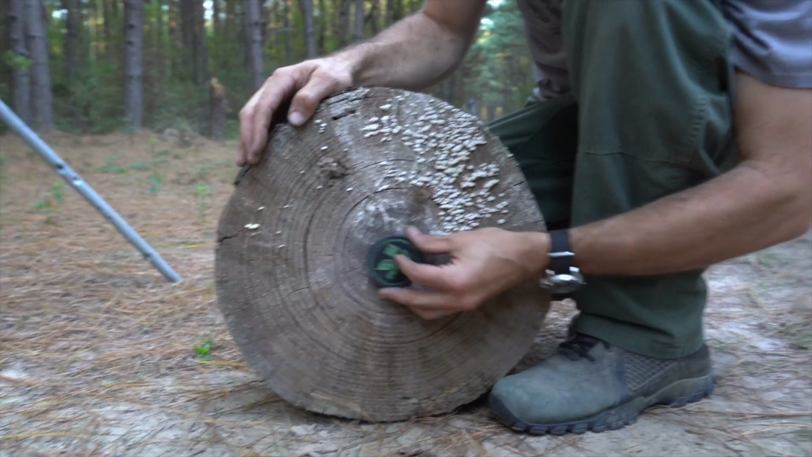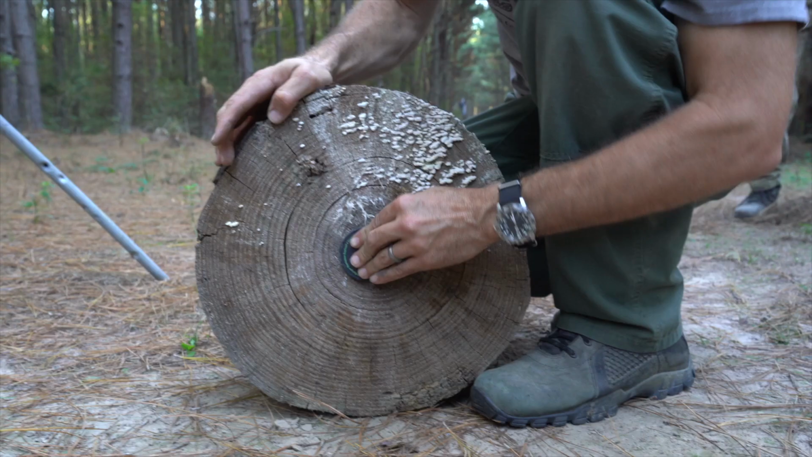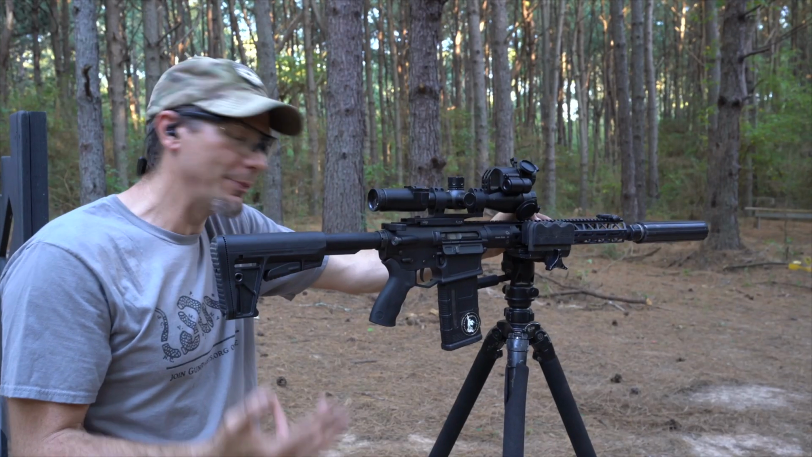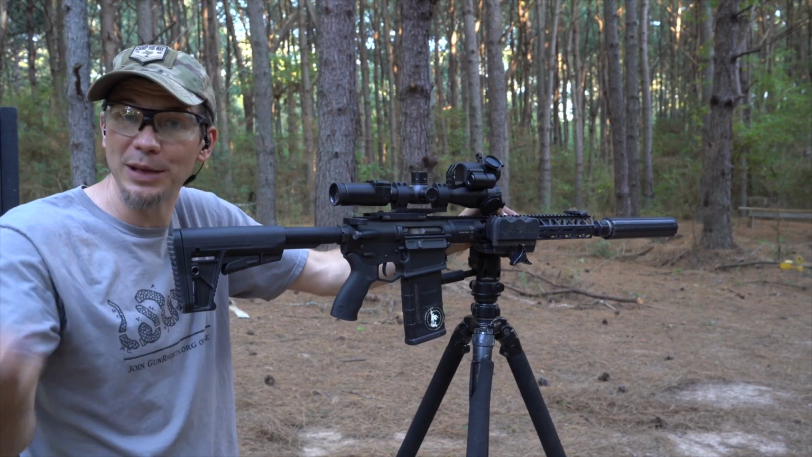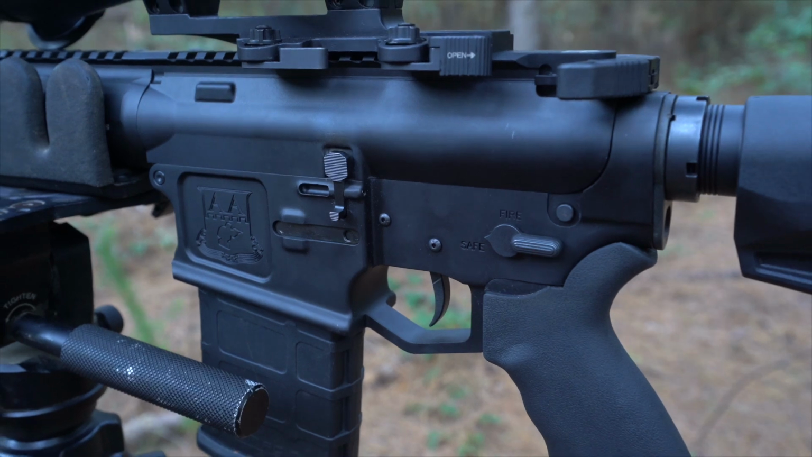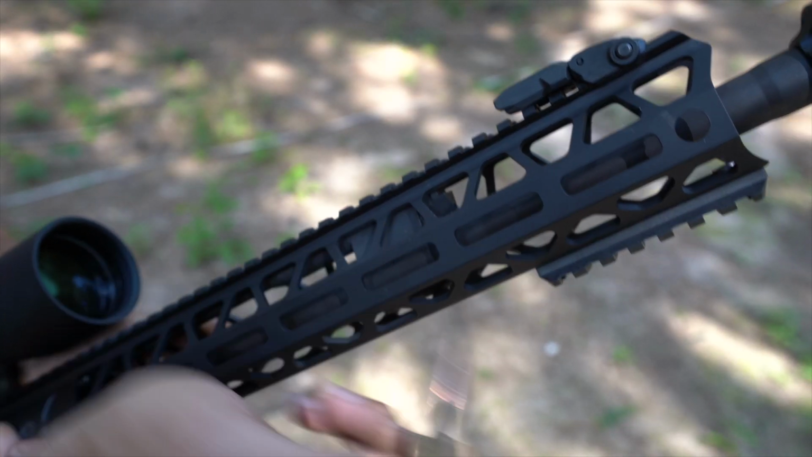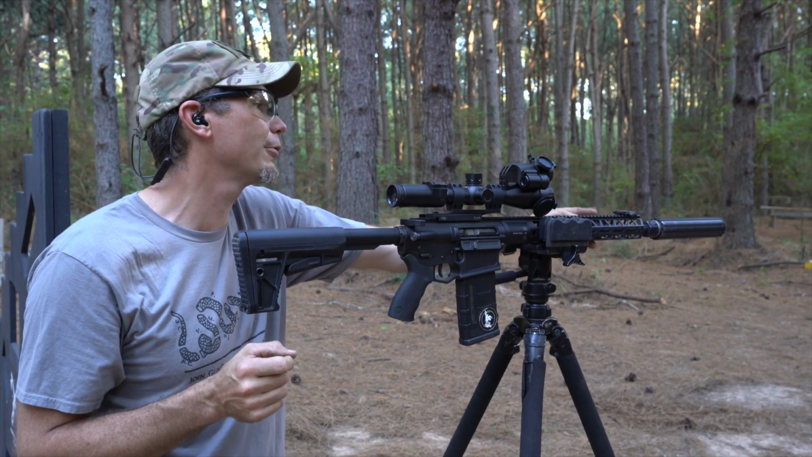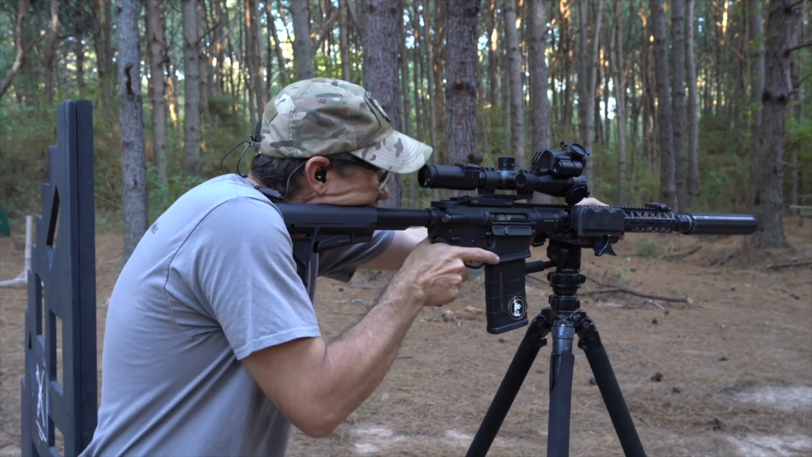We have a Firebird target out there at 50 yards. We want to see what it looks like on thermal. And yes, we'll shoot it with this beautiful Adams Arms. This is their small frame, if you didn't catch that earlier, because we had a full video on it. They shortened everything, especially around your fire control group here. We found the gas setting, or the piston setting, 33% at the second notch to just work perfect with that Bowers suppressor. All right, let's see about blowing this thing up.